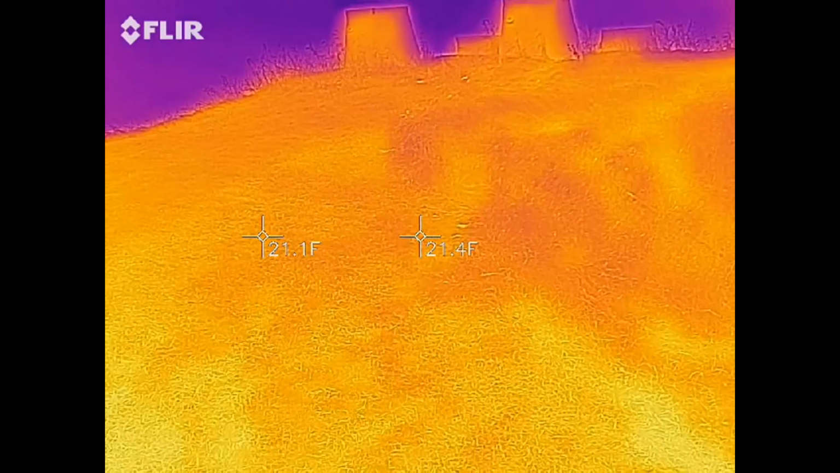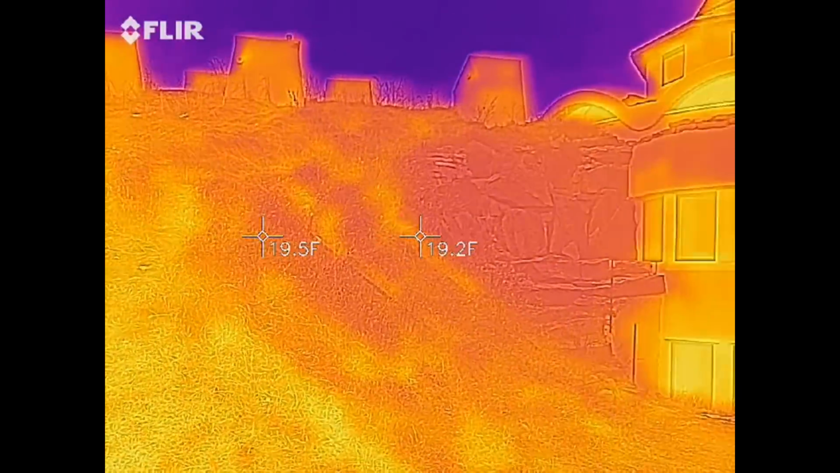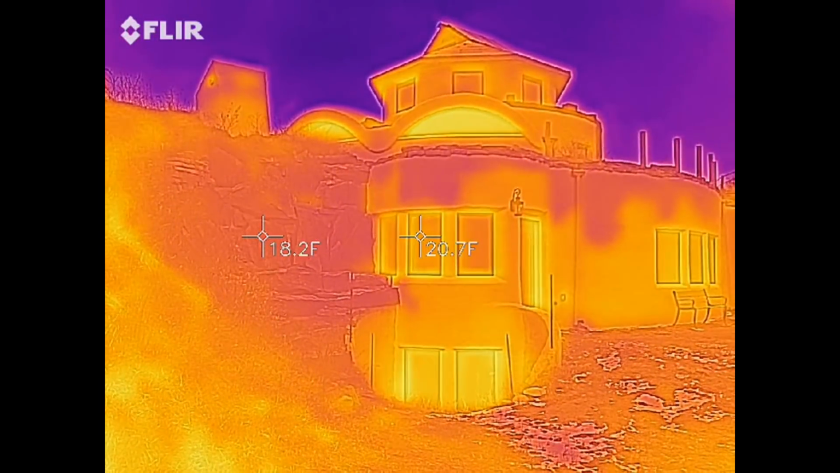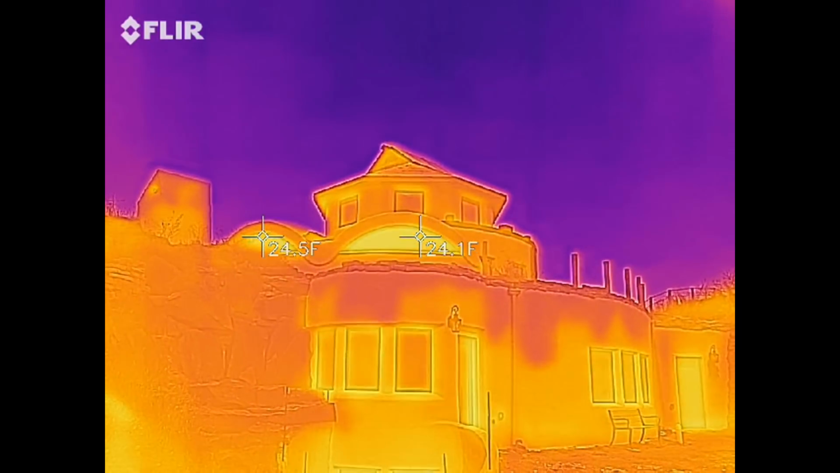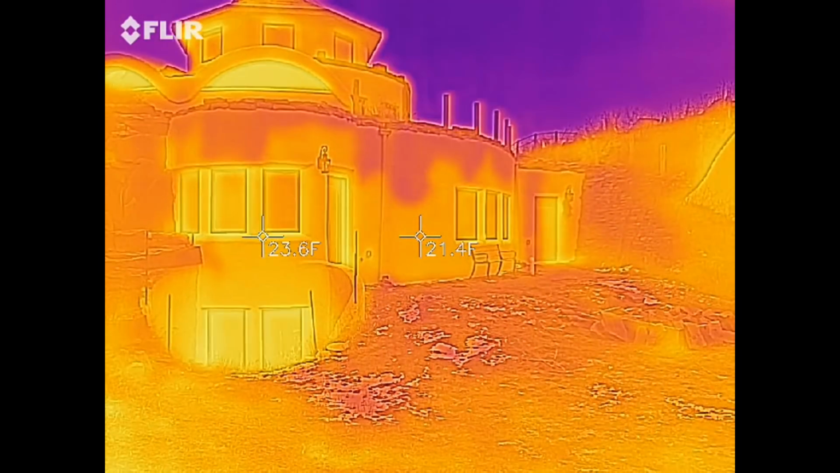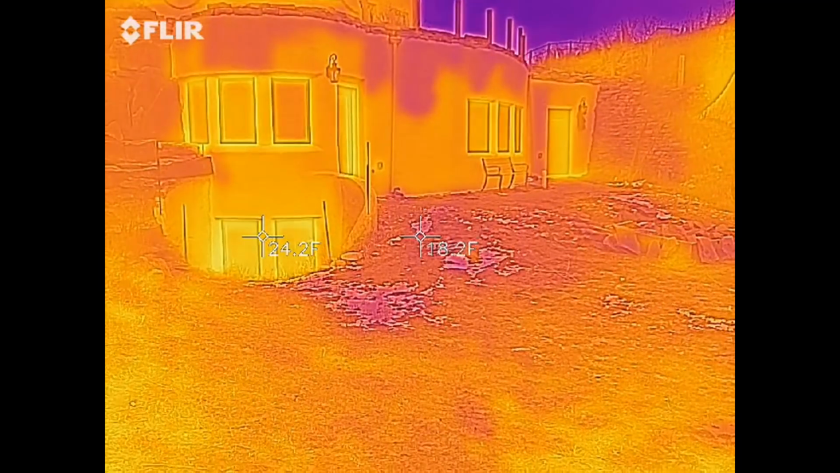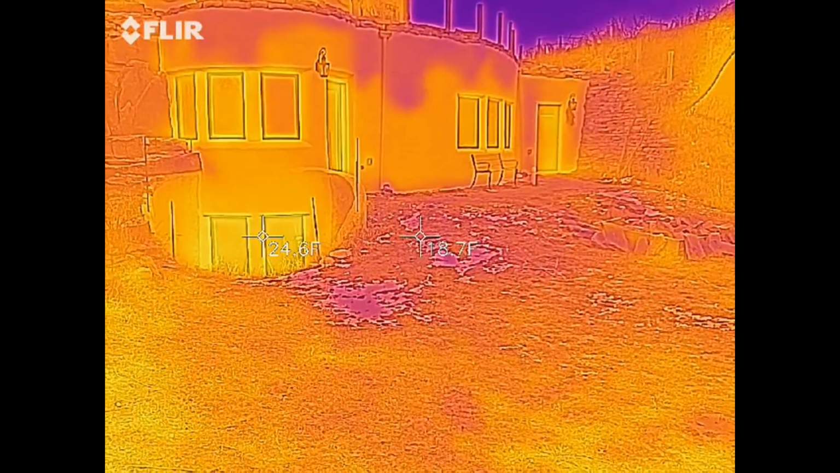As I move down the hill away from the house, it doesn't really change much, suggesting that we're not really losing heat from the house through all this hill. Not counting the snowmelt patches, the walls of the house are just a couple degrees warmer than the hill. Since this is the north side of the house, that's probably heat leaking out. When we start to heat the house, we'll increase the temperature difference and we'll be able to see a larger gradient and probably more detail.